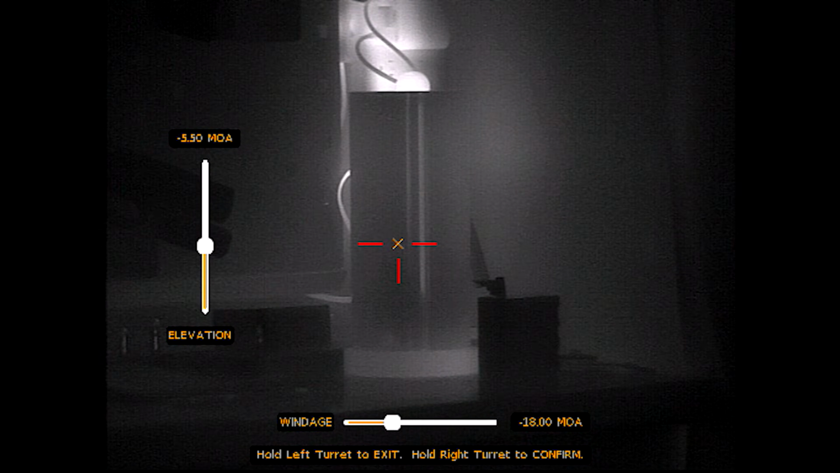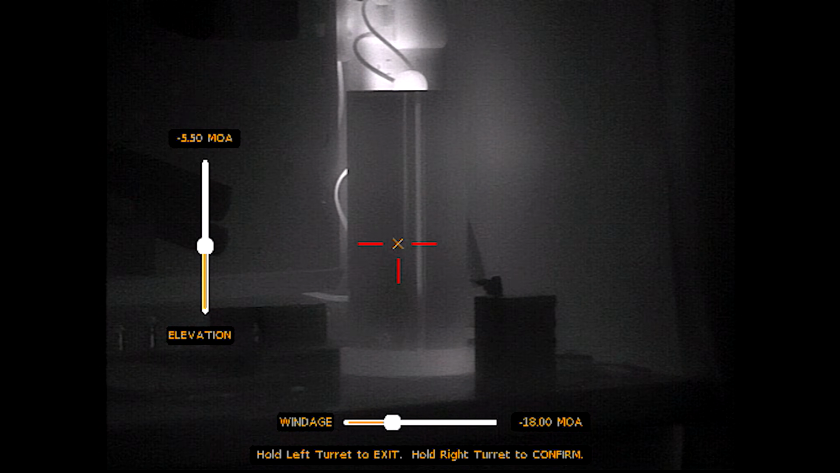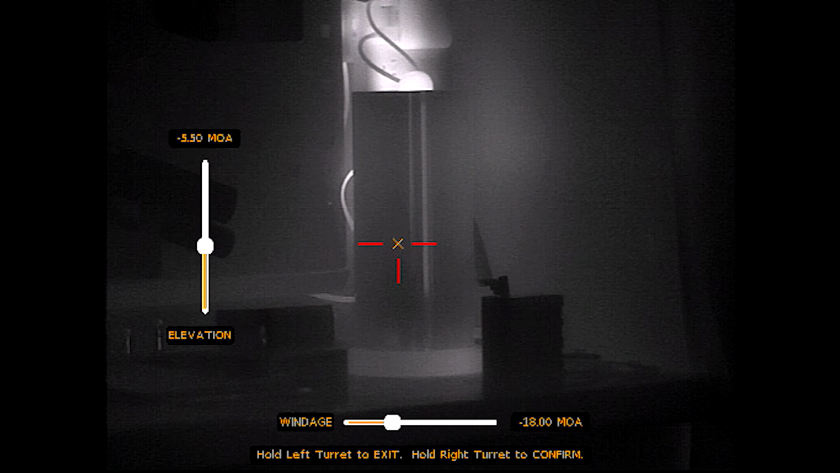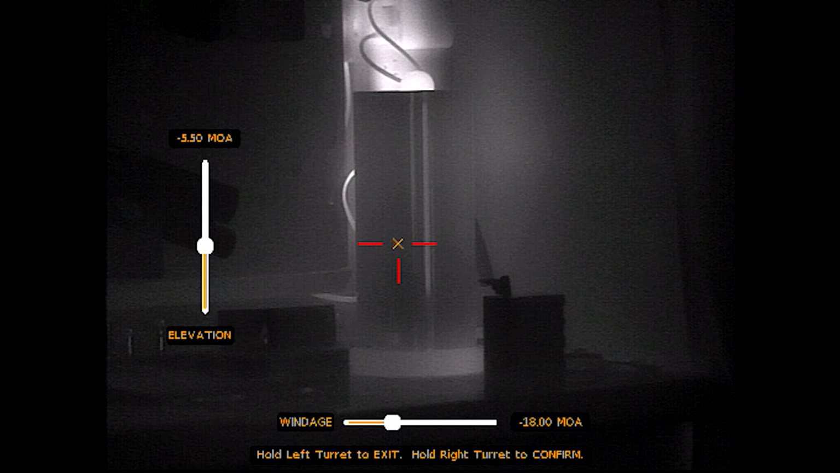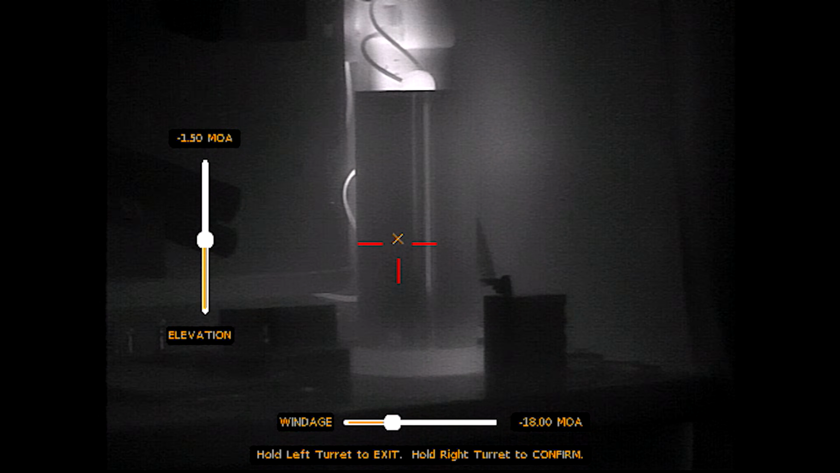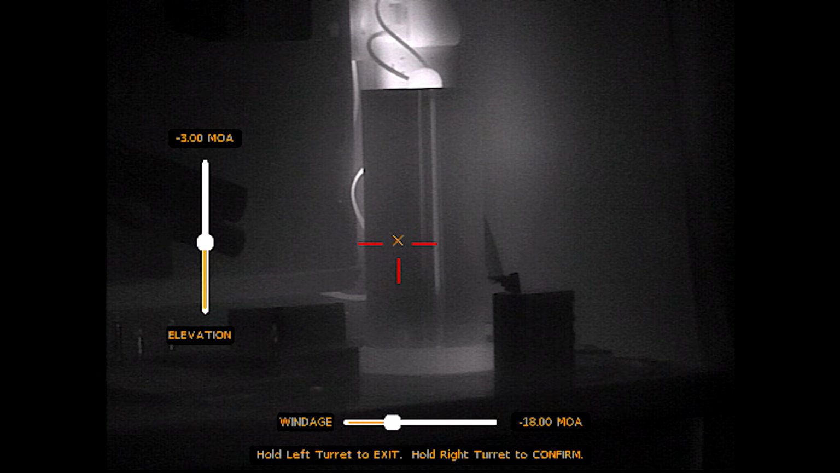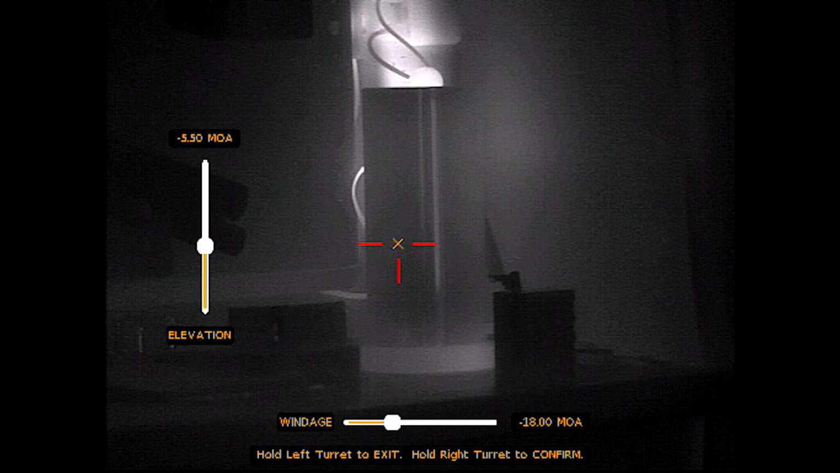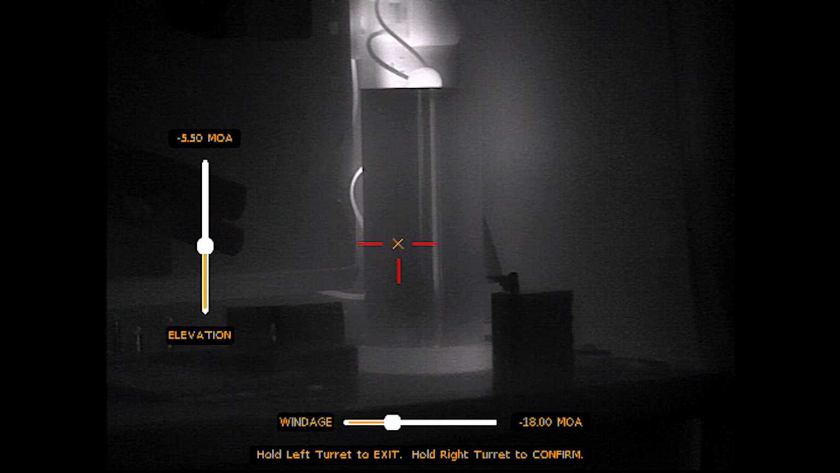Now boresight is going to be next. And by the way, I'm just using the turret to kind of scroll, and then I'm single tapping. Long holding will back you out of the current menu. So now if I know where I'm currently impacting, I will just leave my crosshair on the bullseye, and then you just move this X to where the impacts are. So the left turret moves it up and down, right turret left and right, and it is that simple.